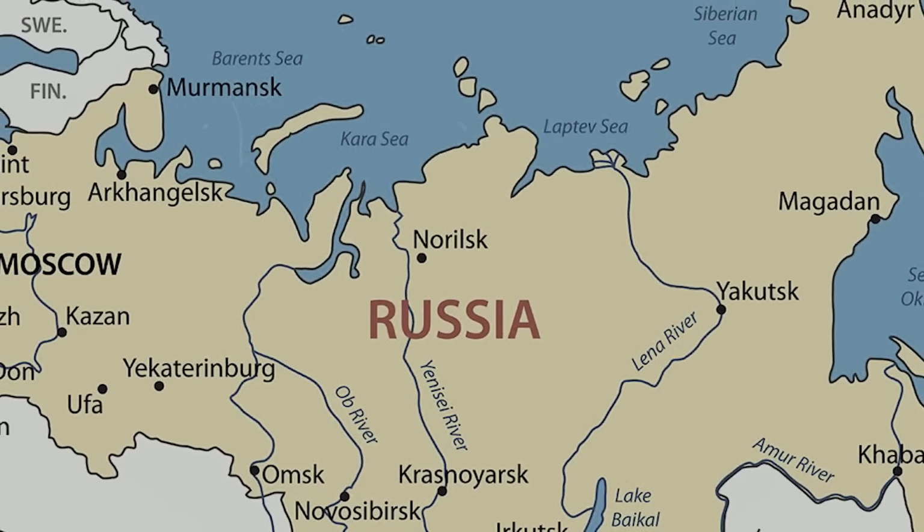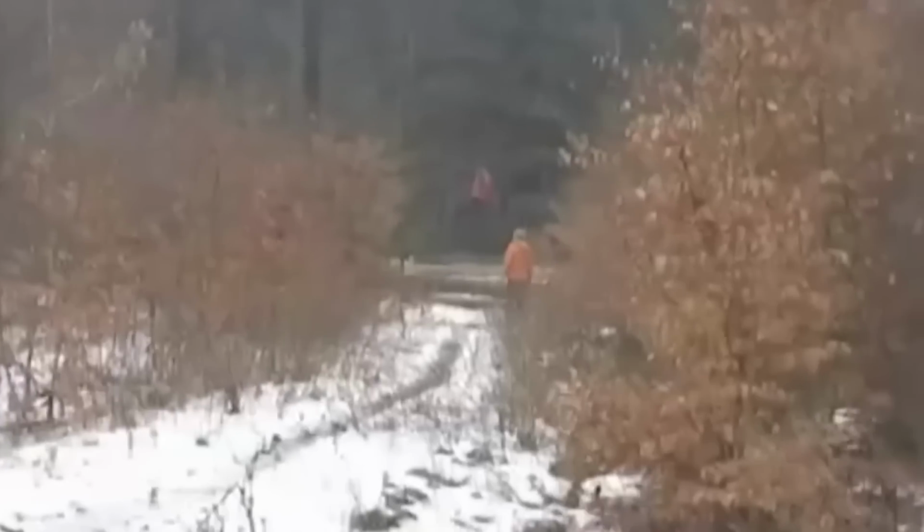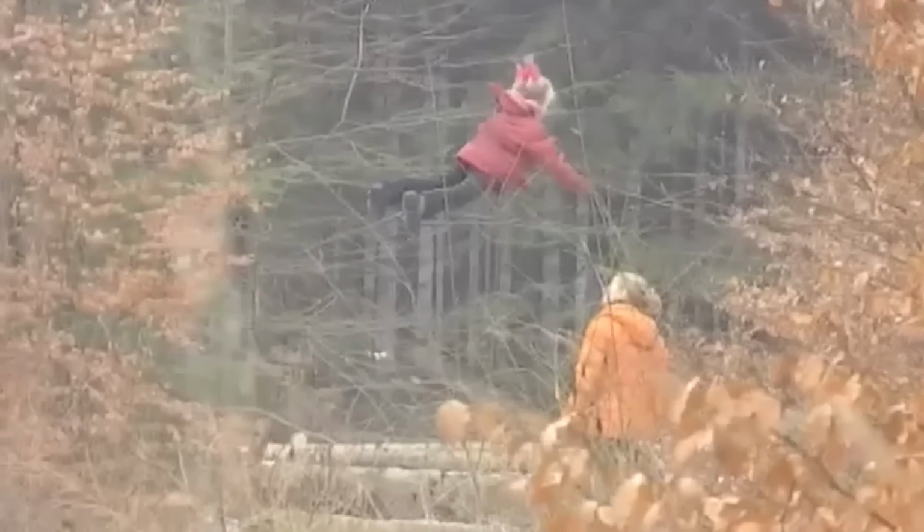Russia is known for many things, but the paranormal is the least of those. That changed when this trail cam footage was published. What would you do if you saw a little girl levitating with her mother laughing at her side? I don't know about you, but I would do anything and everything to get the hell out of there. Horror movies have shown many times that it's not a good look.